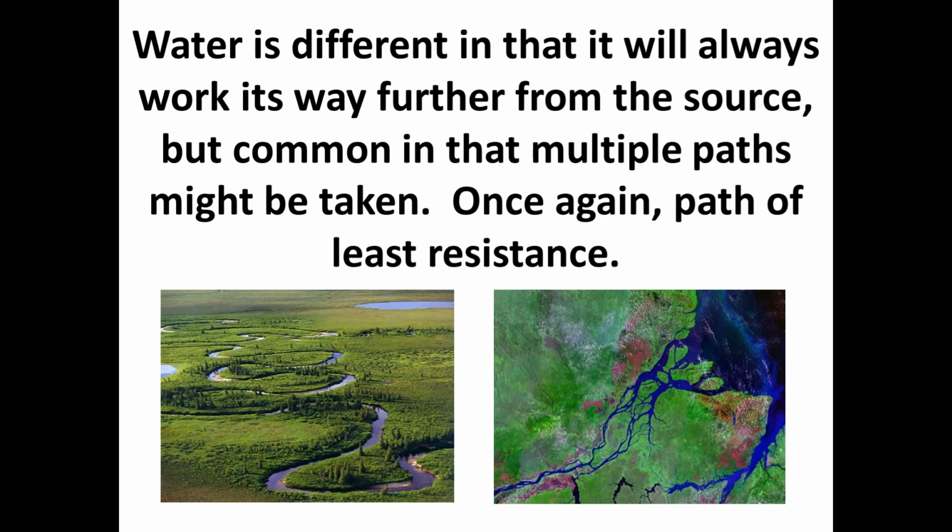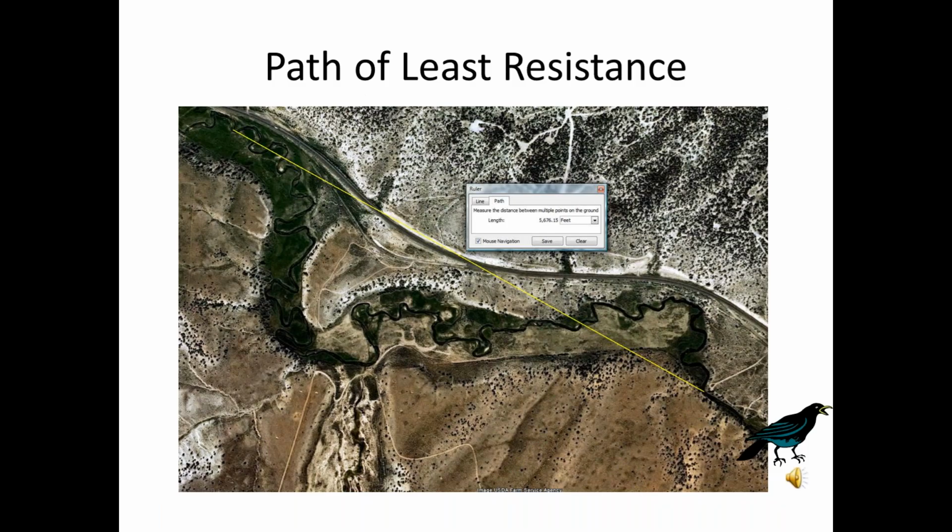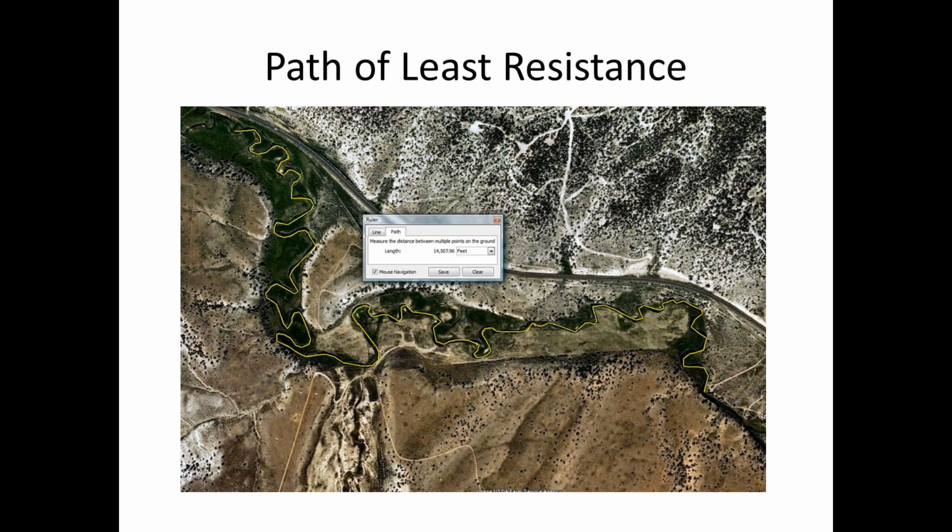As you can see with the evidence of some of these aerial shots, this is an aerial shot of a river, and as the crow flies, that is about 5,700 feet from this elevated shot. For anybody who wants to know, Google Earth will give you the opportunity to measure this. But when you actually measure the length of that river, you'll find that it's over 14,000 feet long. So as the crow flies it's 5,000, and the length of the river is 14,000 feet.